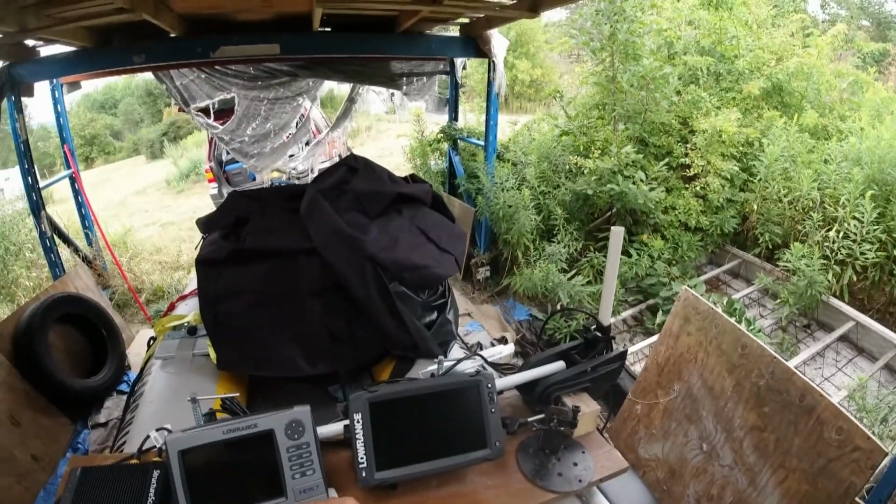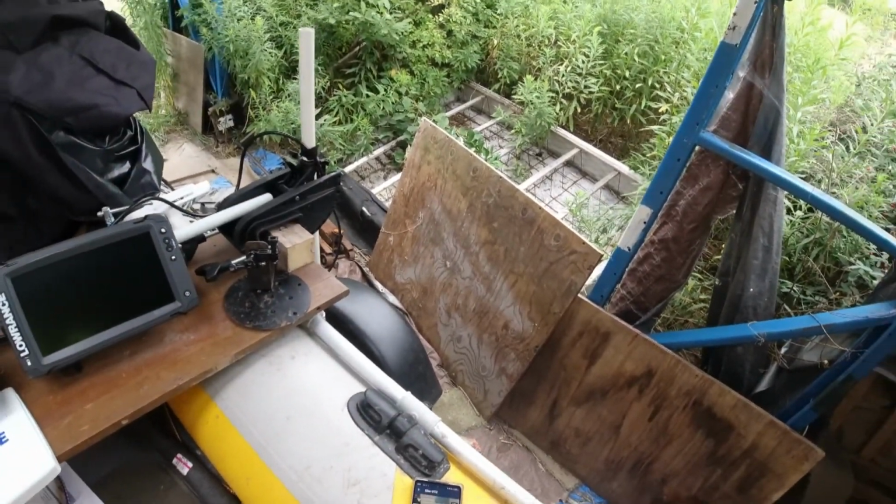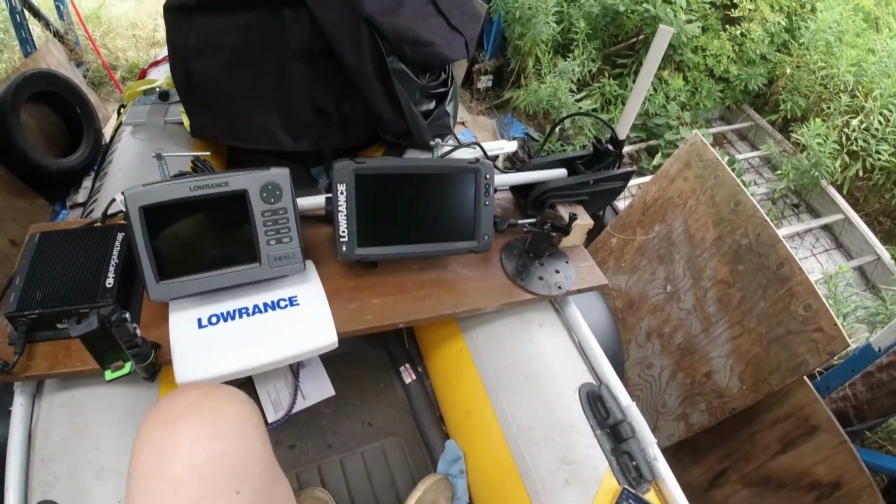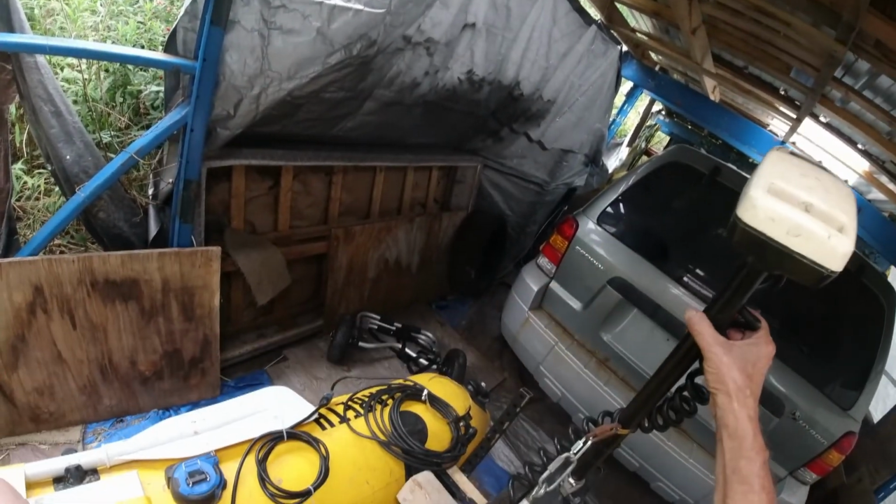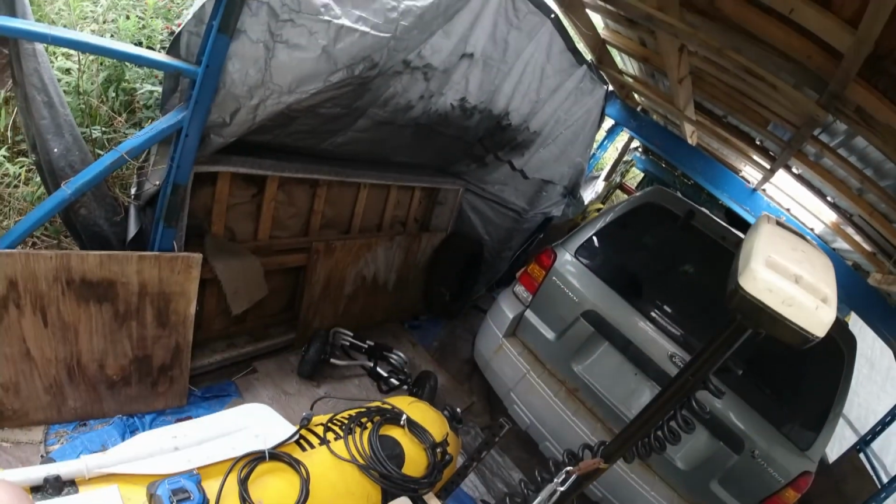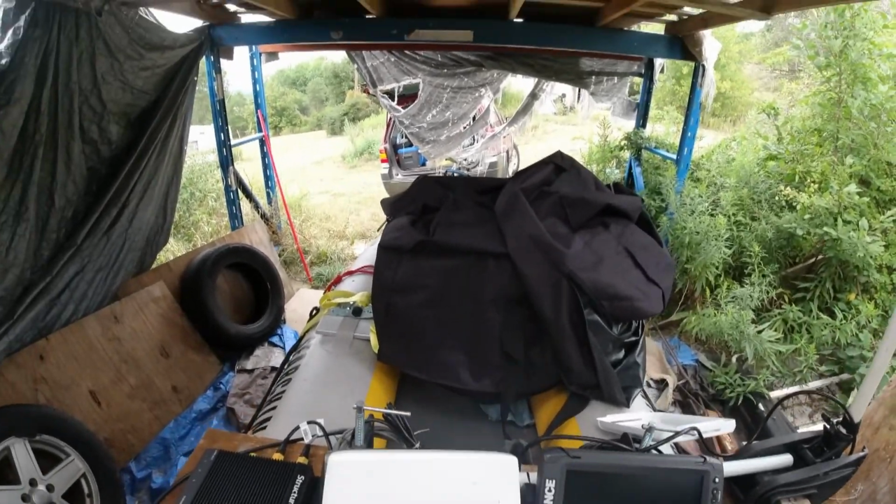Alright, so that is the initial startup of the Elite TI2, and we'll continue on getting it set up. Maybe I can get on the water tomorrow.